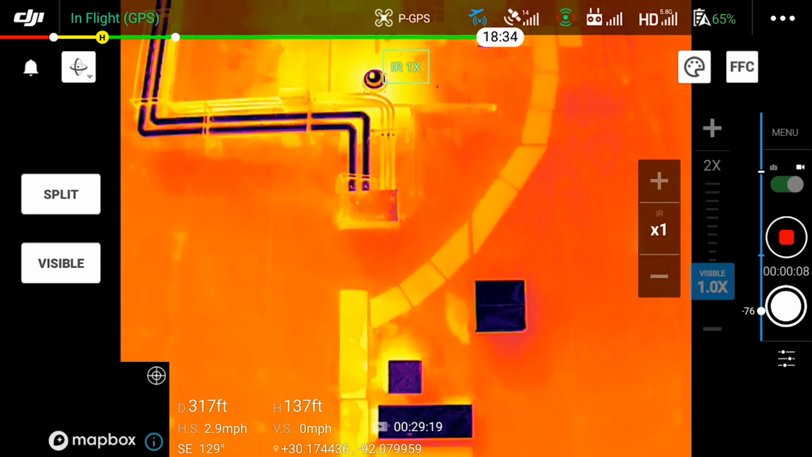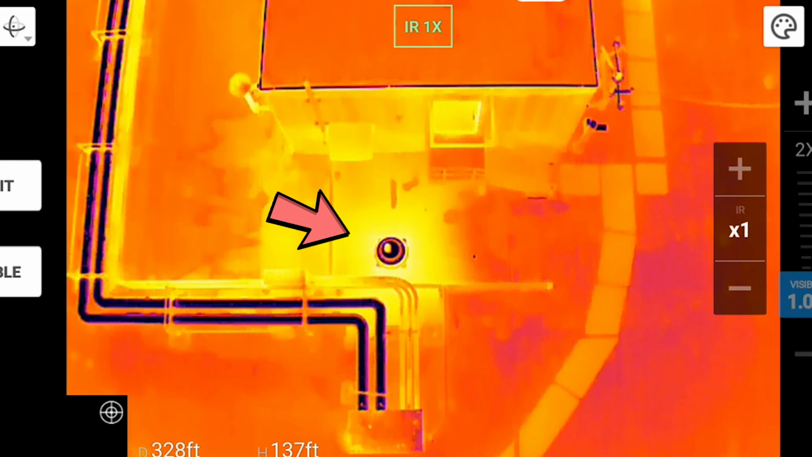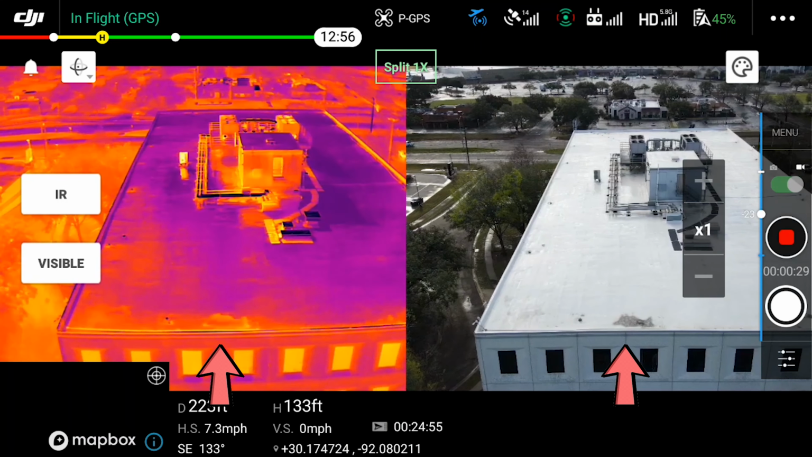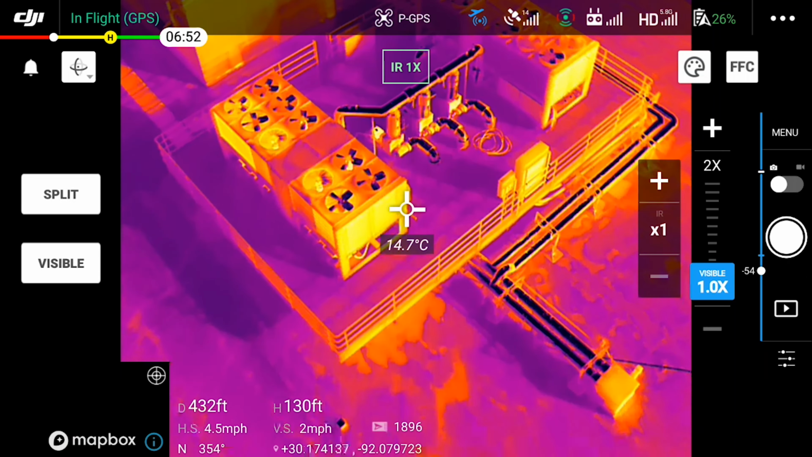With our thermal sensor, we can quickly see a lot of things that our eyes couldn't see before. We can visually see where heat is being lost, we can see water spots and any leaks that may or may not be present in piping under the roof or in HVAC equipment resting on top of it.